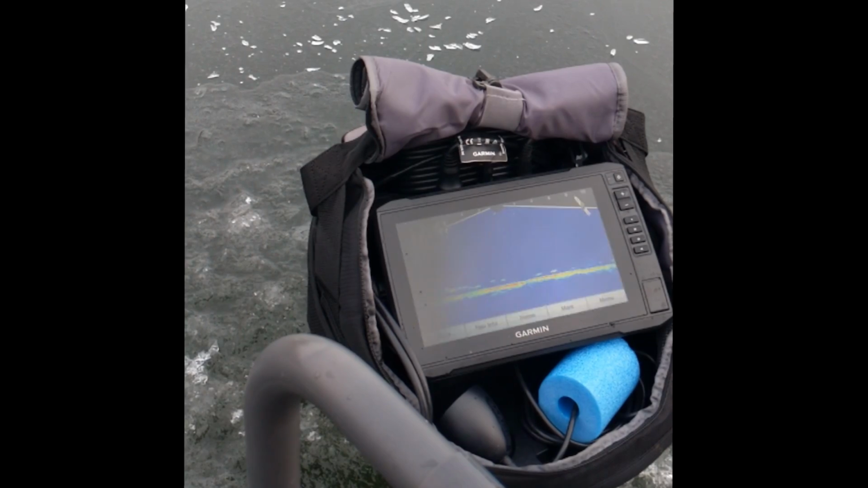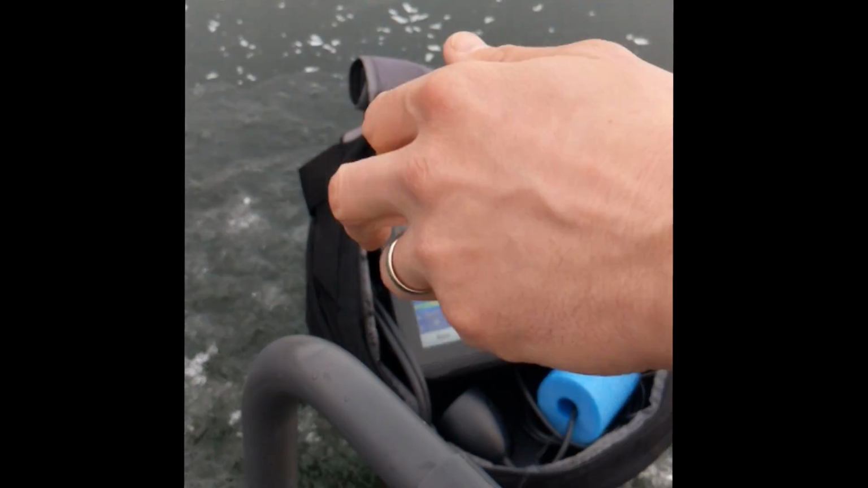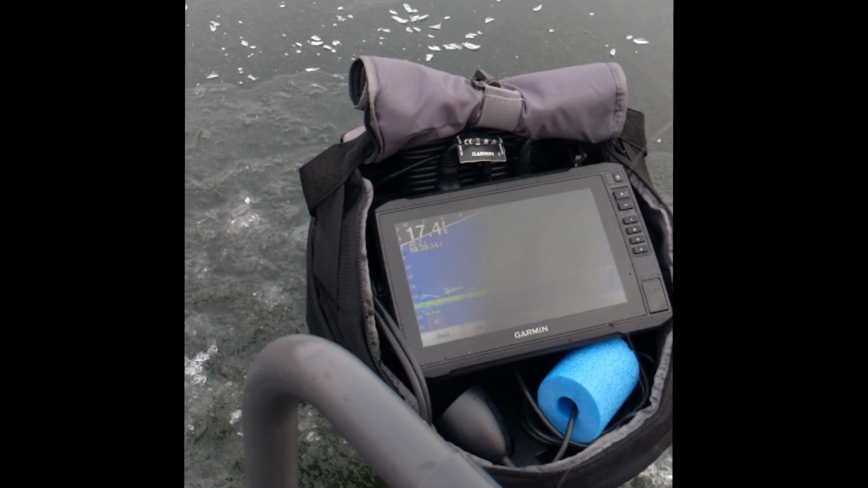We gotta get this a little better, there we go. All right, so this would be the first drop with just that clear plastic on. You can see that school kind of moved off here. There was a little bit up here in front of me. So this is the same jig with clear plastic, same exact plastic, just in a clear color. We'll see if it gets them motivated at all.